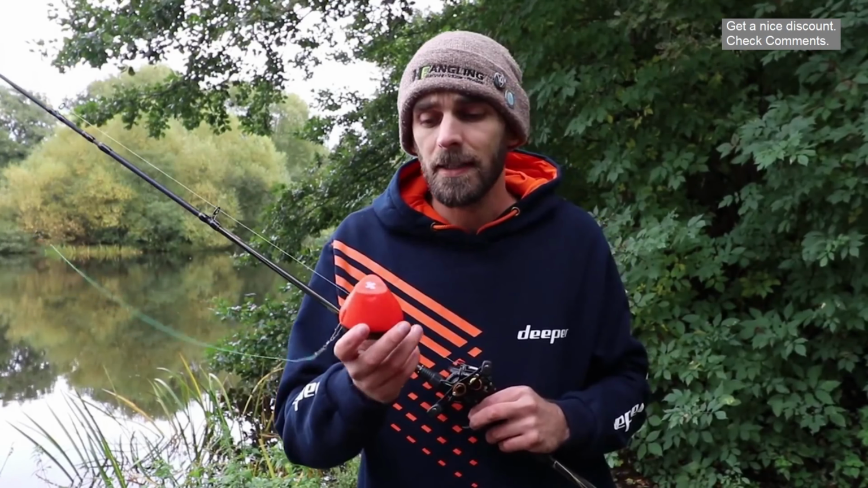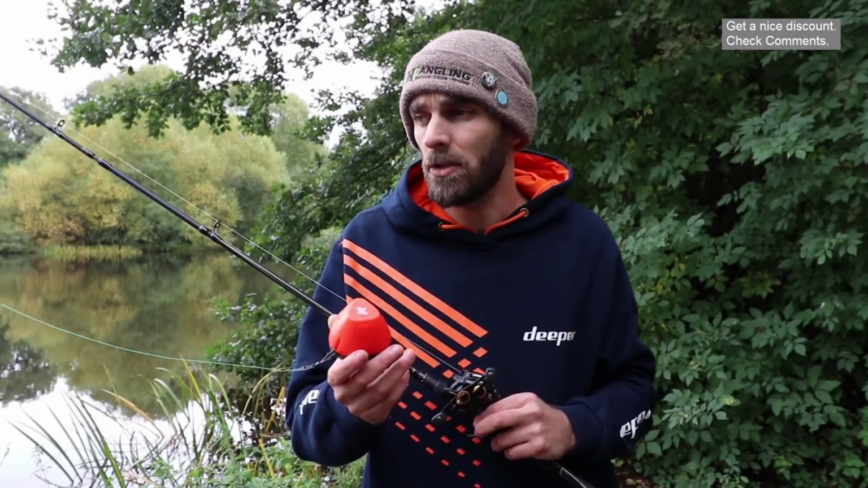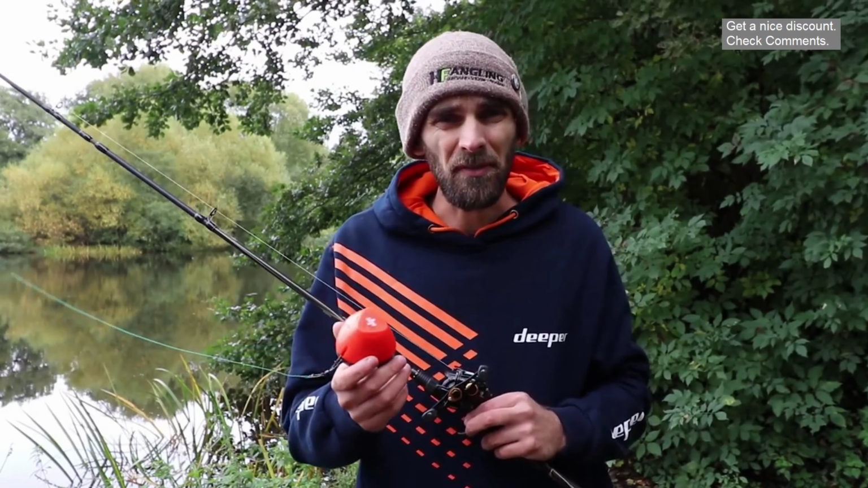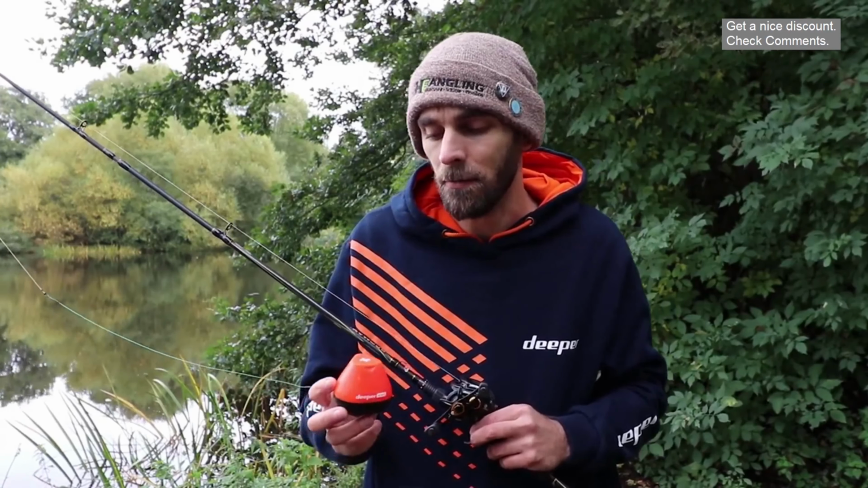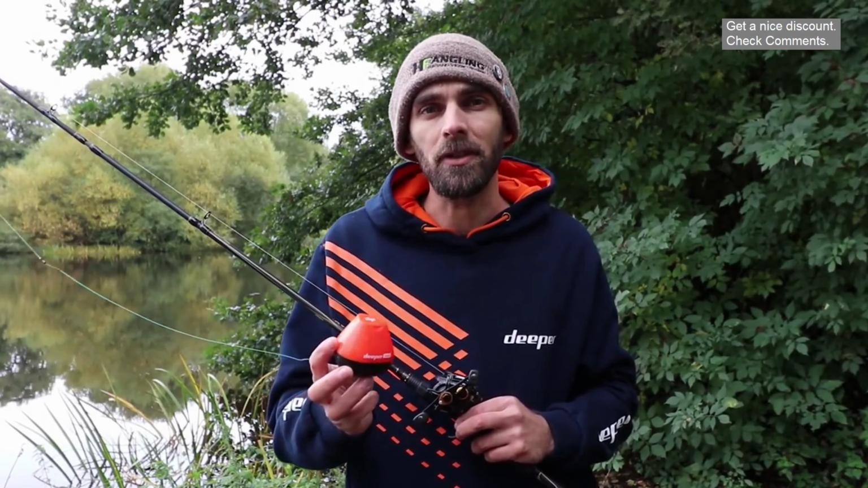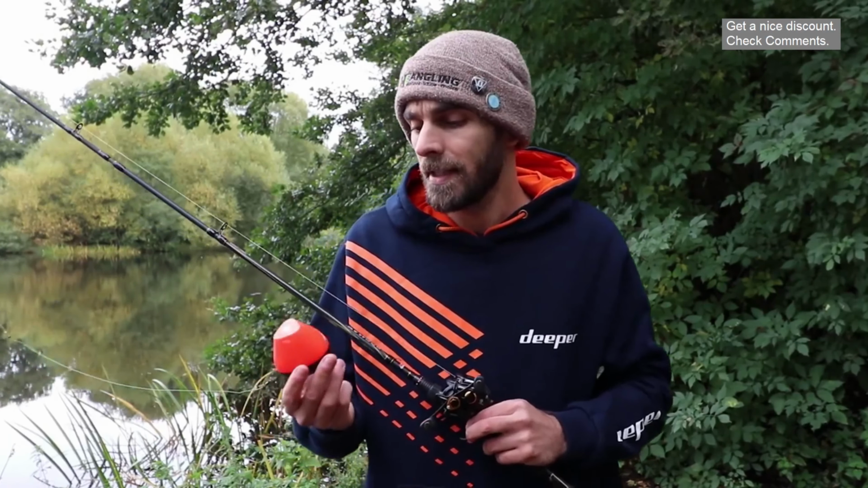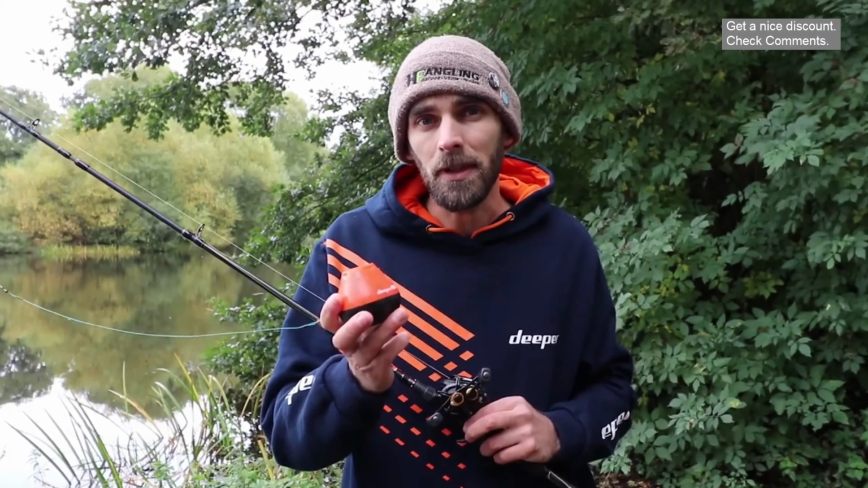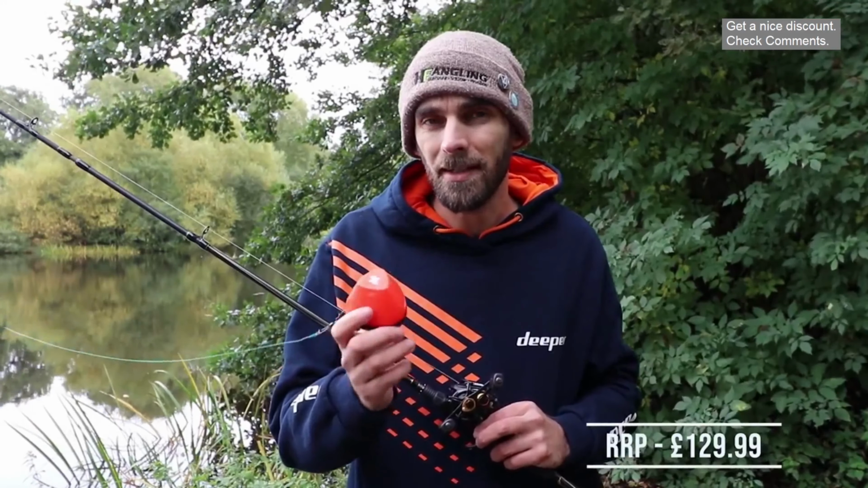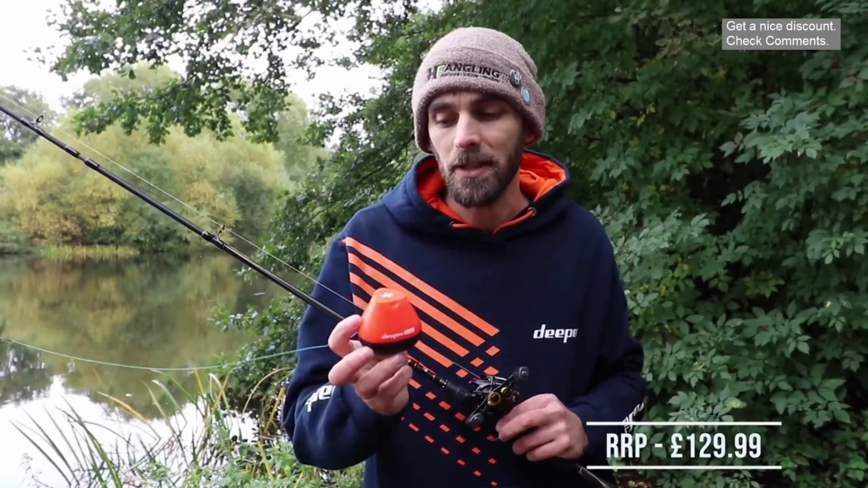It works off Wi-Fi, so the connection is really good. I've been using it up to and around 80 yards, something like that. I don't generally fish much further than that, but I'm sure you could get it out a bit further if you knew how to cast properly. So, great little bit of kit. Price point is quite a bit cheaper than the Deeper Pro Plus. I don't know off the top of my head exactly what it is, I apologise, but it is a fair bit cheaper than the Pro Plus.